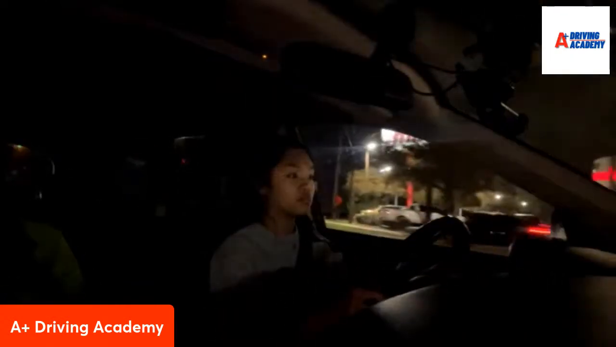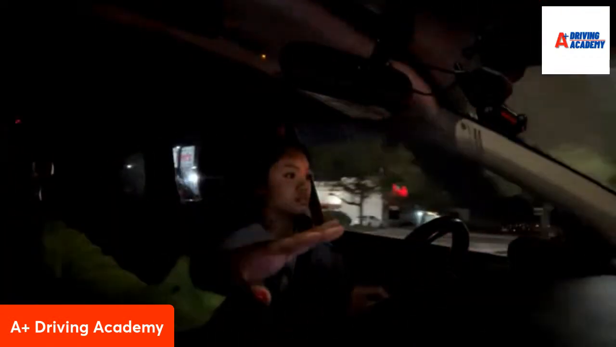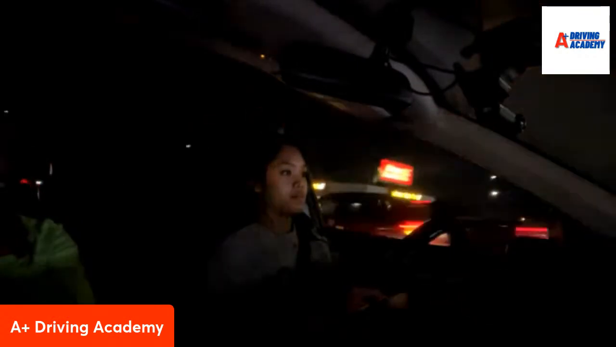Now, with driving at night, this is where it's extremely important for you to look far and wide, okay? Far, wide, work your eyes back to the car. As new drivers, it's better to focus, especially at night, on your signs and your signals, okay? Good. Good job.